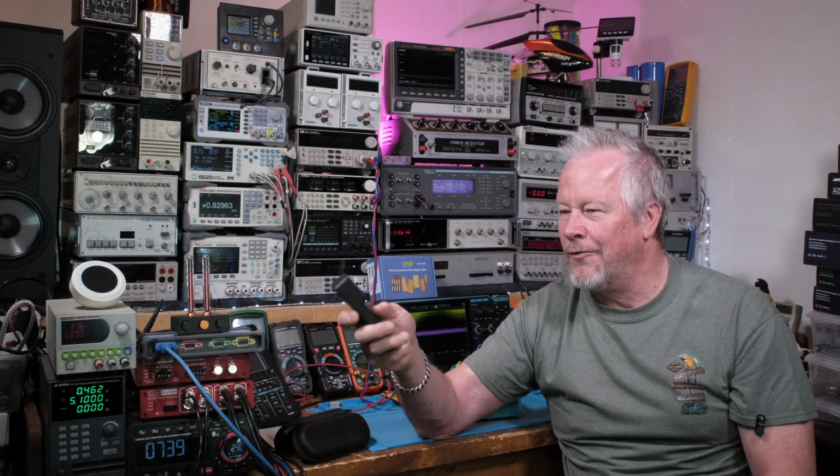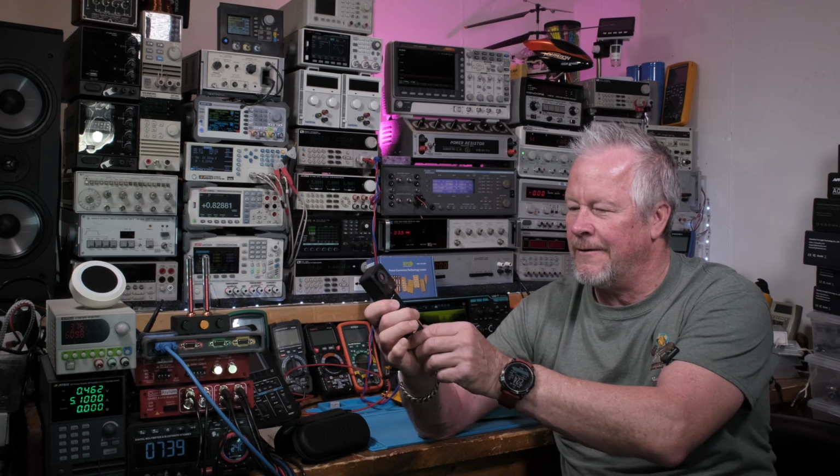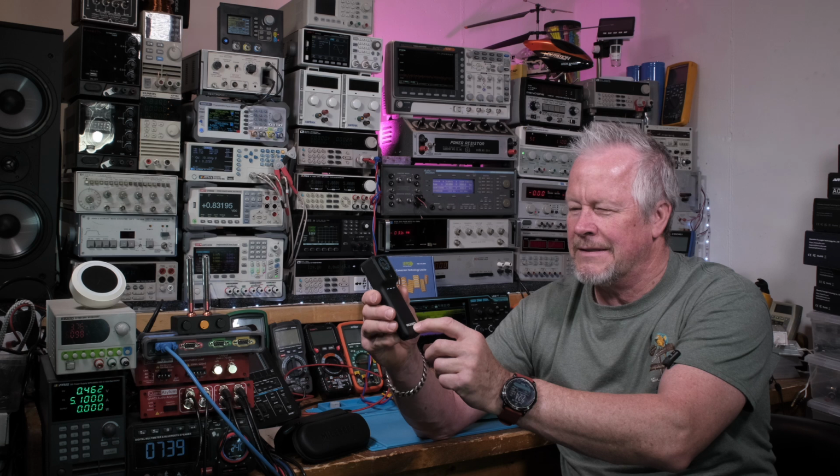So it's smaller than a pistol grip. There's a lot of cool features about this camera. It says 3.2 millimeter lens, f1.1, 56 degrees by 42 degrees. That's what it says on the front of it here. But Mileseey,